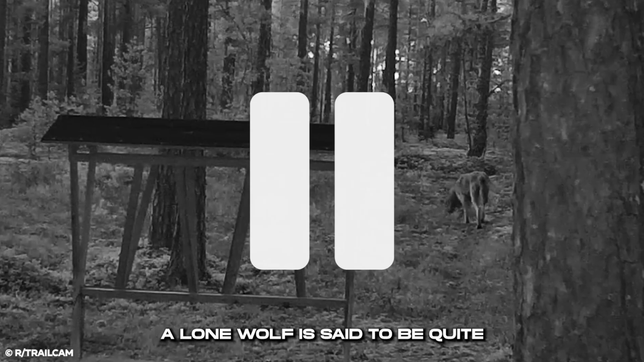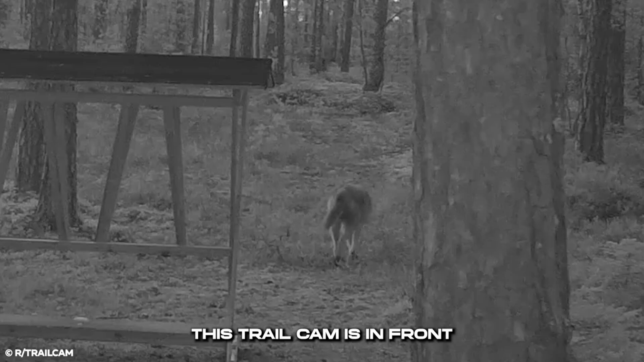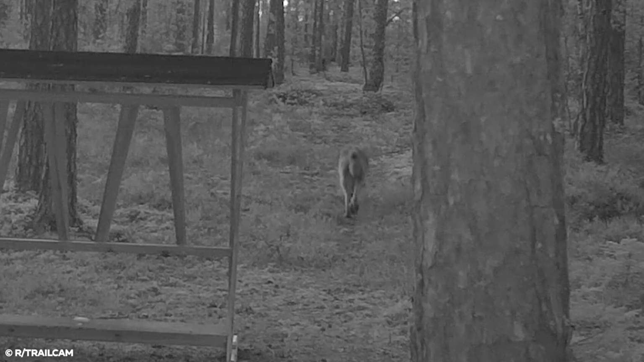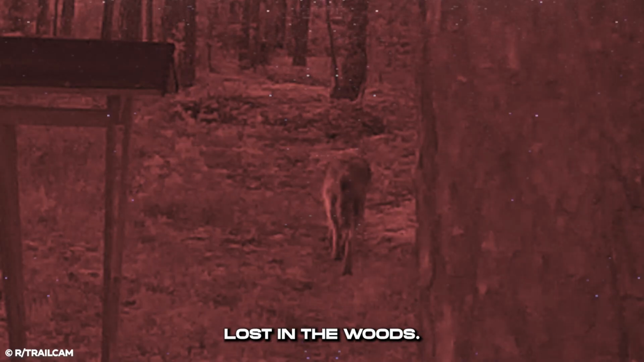A lone wolf is said to be quite dangerous, and this case is going to keep you guessing. This trail cam is in front of the homeowner's cabin. It captures a wolf walking soberly through the woods. Something is wrong with the wolf. It's alone and seems lost in the woods.